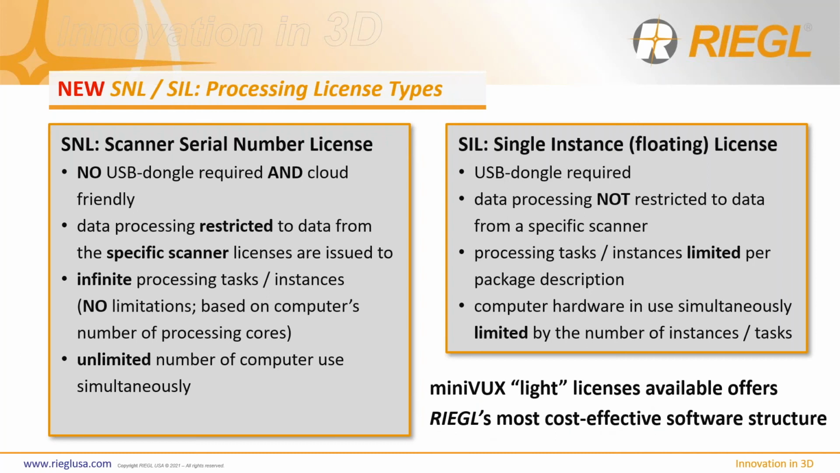So with regards to software, we have rolled out new processing license types. We offer now, instead of that single user dongle, we are now dongle-less by making use of our SNL or scanner serial number licenses. There is no USB dongle required. This is very cloud friendly. This offers any computer can process an infinite number of processing tasks, no matter how large or small your project is, as long as you have that serial license applied to your computer.